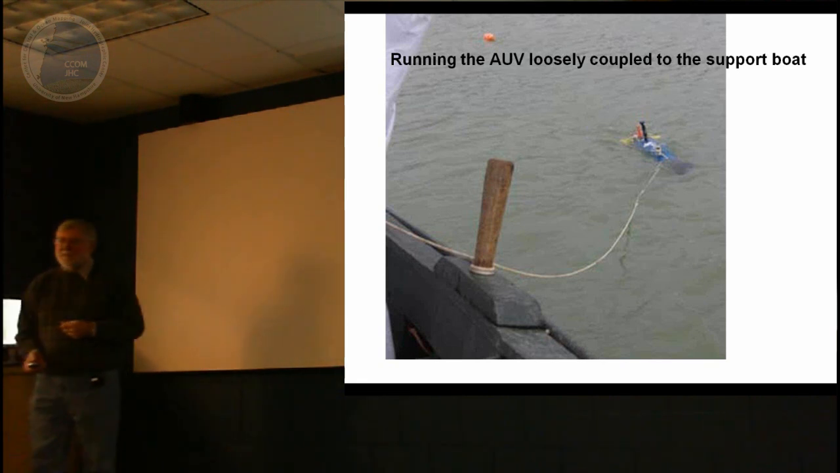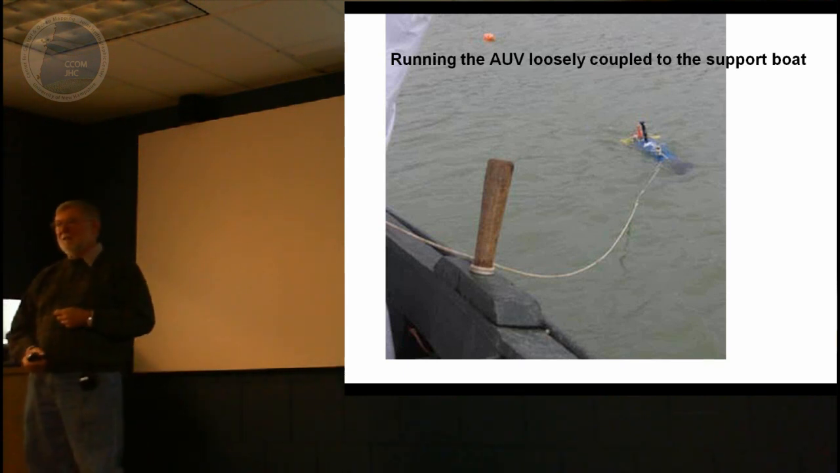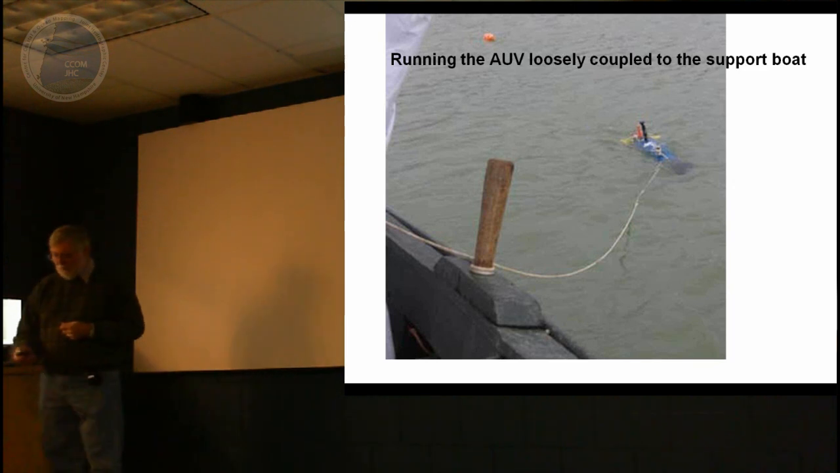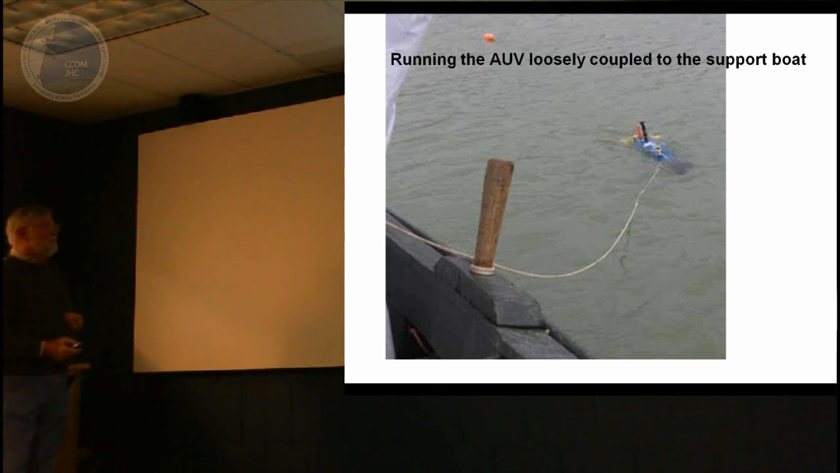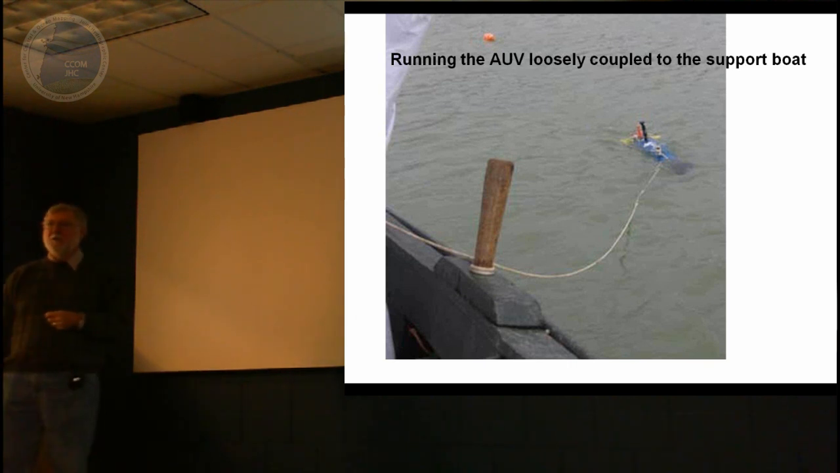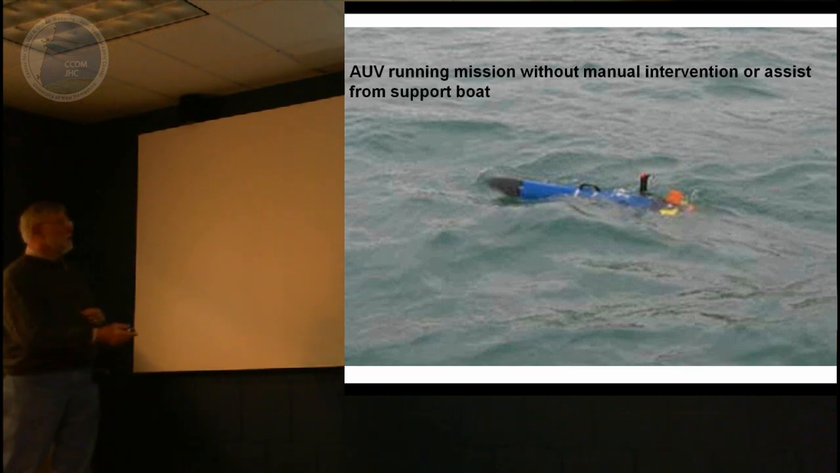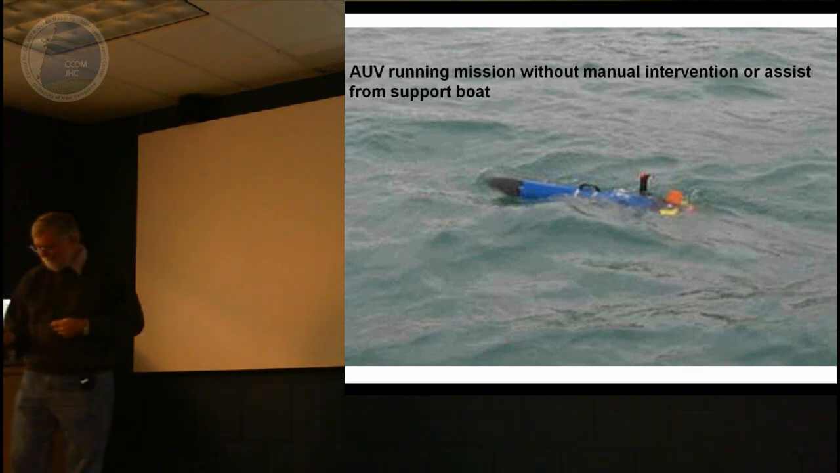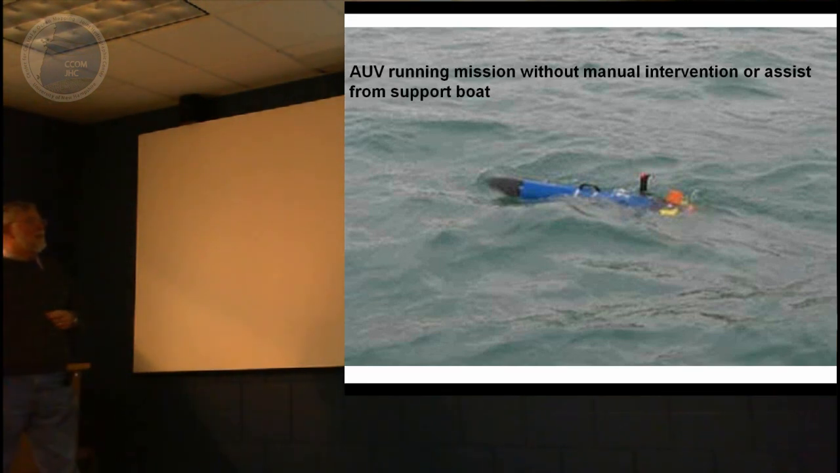I guess I wouldn't have gotten in real bad trouble if I had lost the Ivor, but I thought it would have been bad form. So, being a conservative person, we started out with an approach of not quite walk the dog, but we didn't want it to go too far. I'd hate to have to go out onto the mud bank trying to recover it. So we ran it loosely coupled, and then eventually we ran it without any manual intervention and let it go by itself.